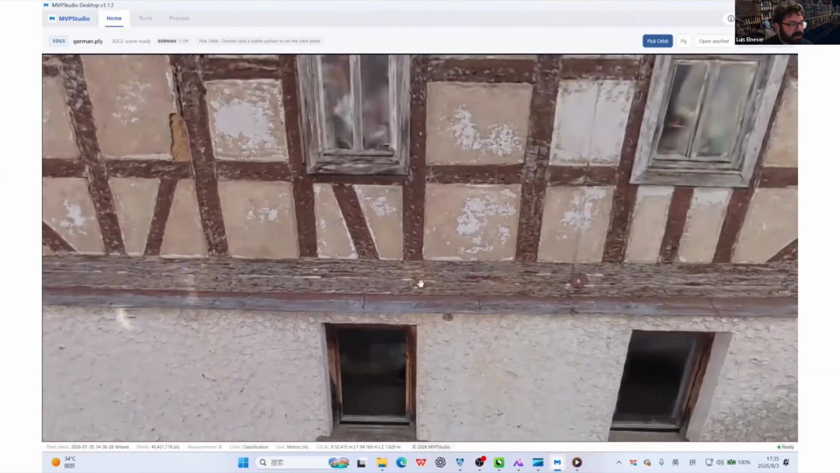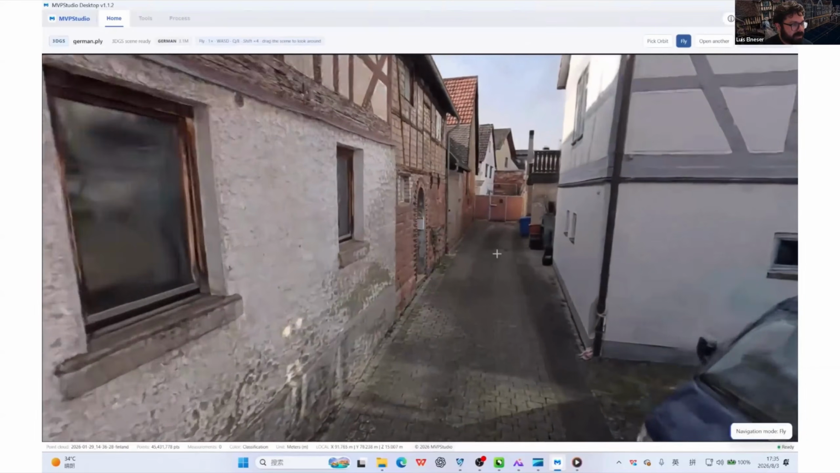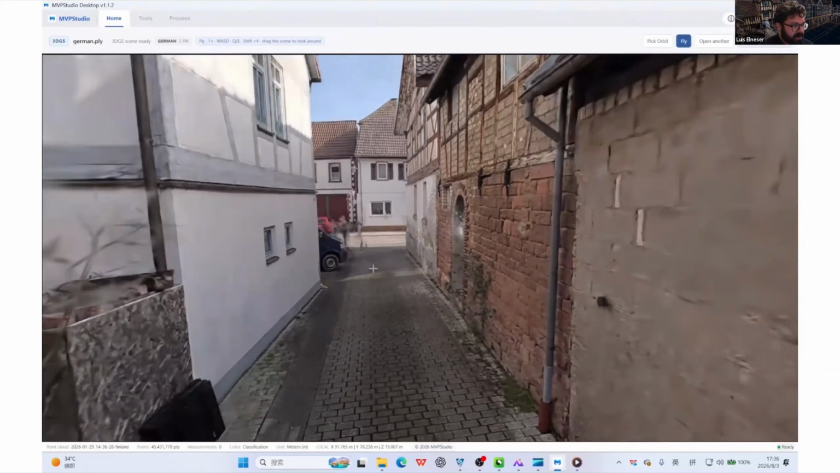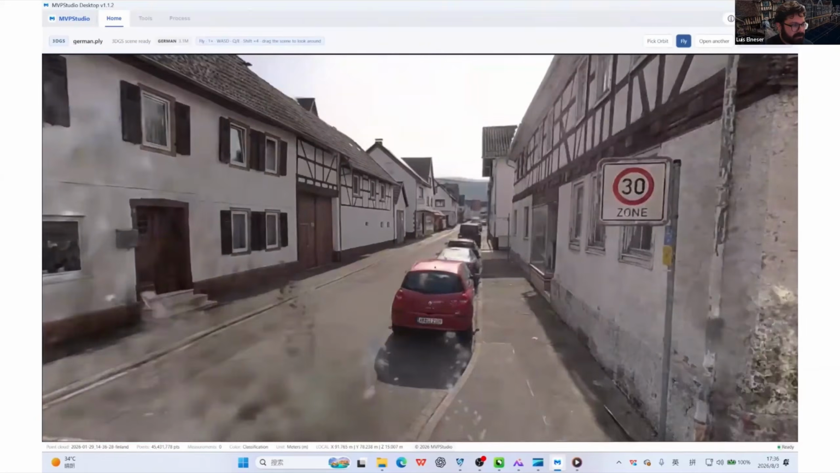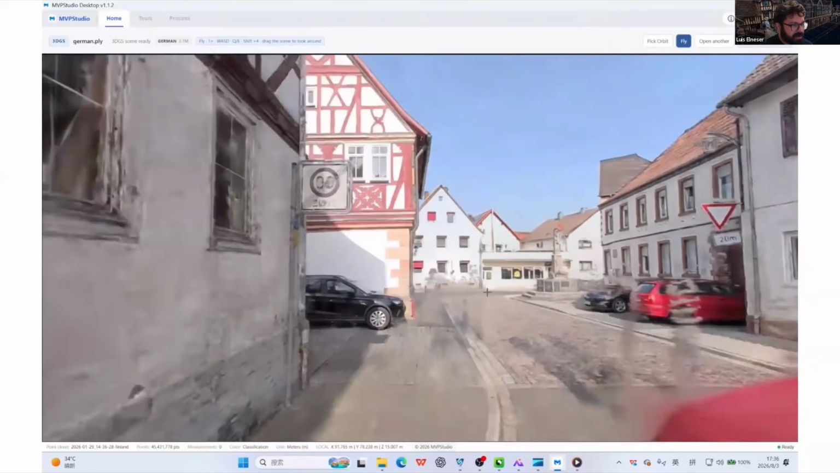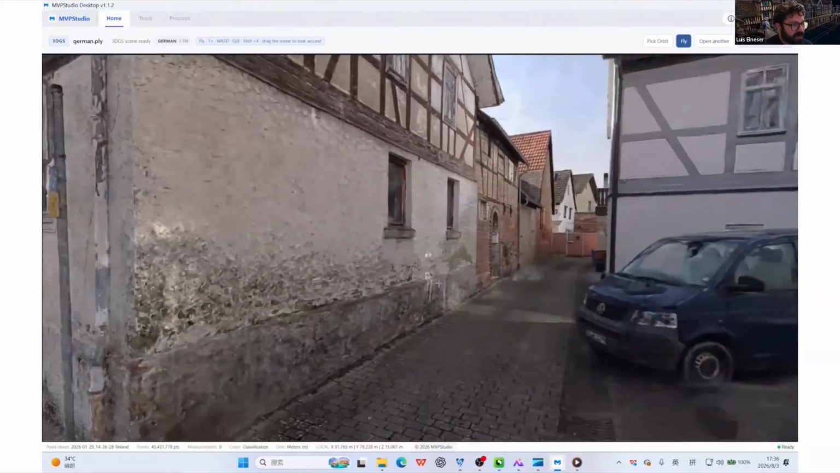So this was a bigger and more complicated environment, and you can see still the quality of the Gaussian splatting is pretty clean. There are some noise features around there from people standing, but this can be improved still.